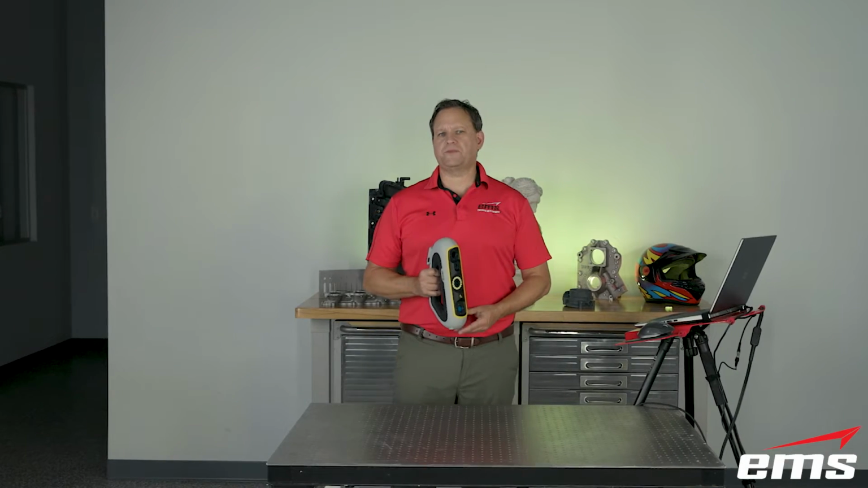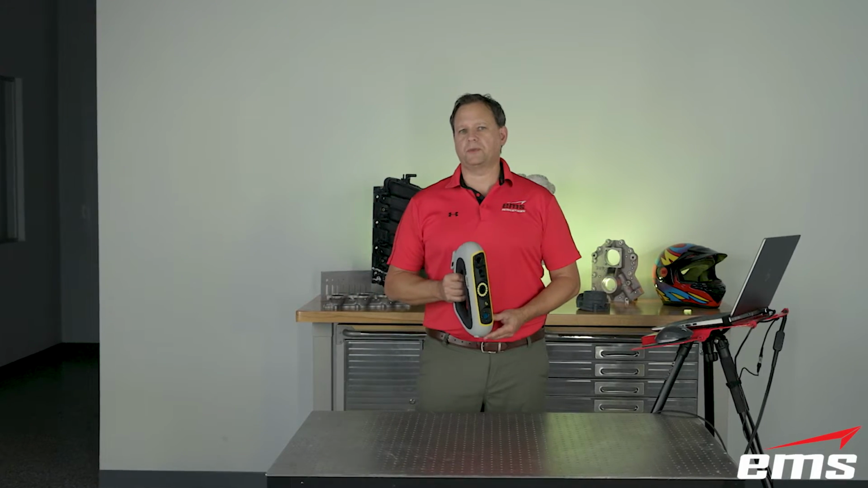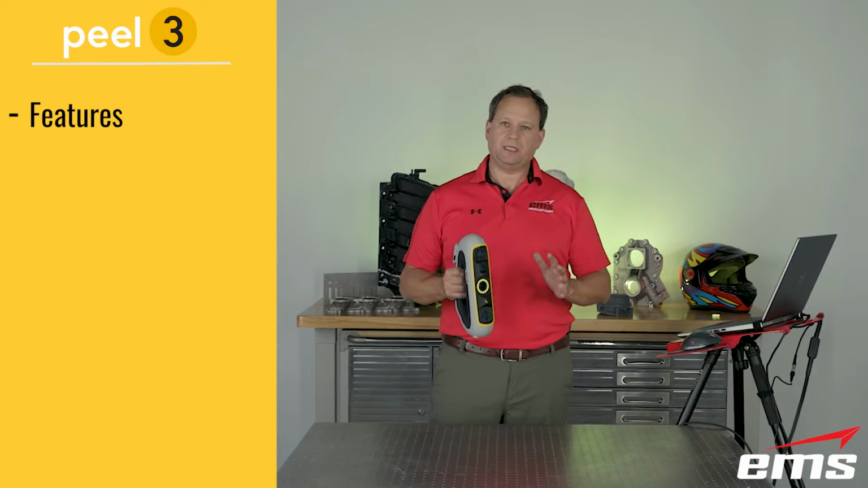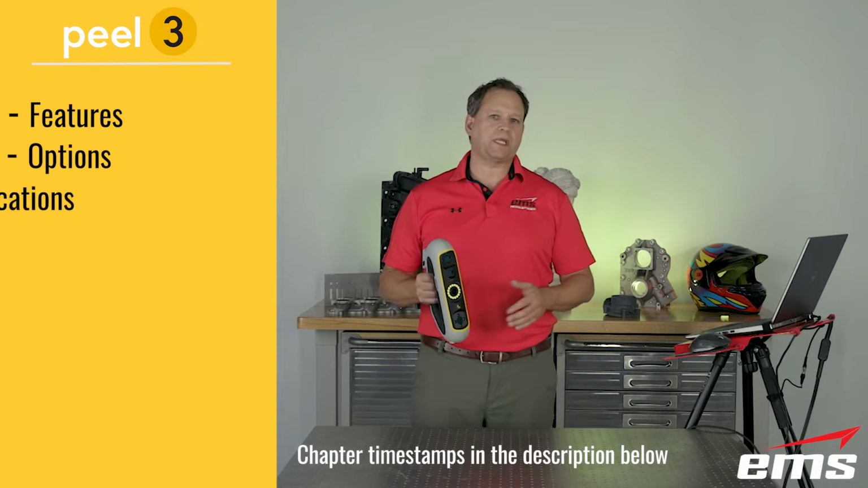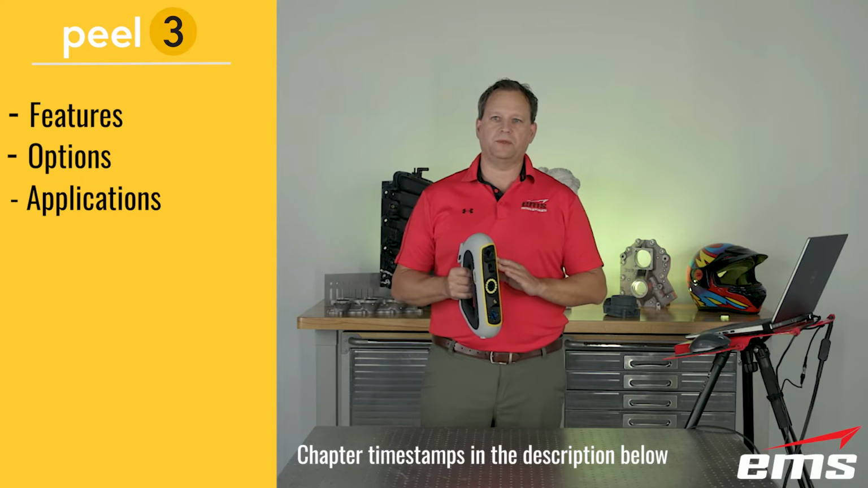All right, to get started with this video, let's talk about what we want to try to accomplish here. The first thing we'll do is take a look at the features of the new Peel 3 3D scanner. Secondly, we'll look at the different available options you can purchase with this scanner. Then we'll get in and talk about some of the applications, what this scanner is good for, and who the intended user is for the new Peel 3.